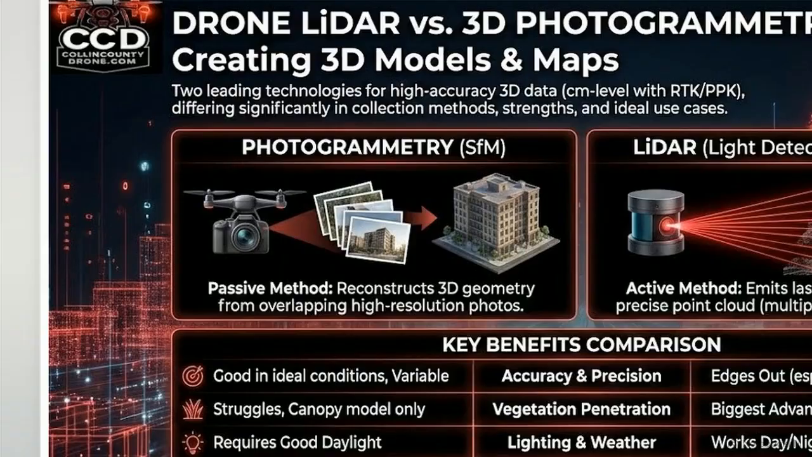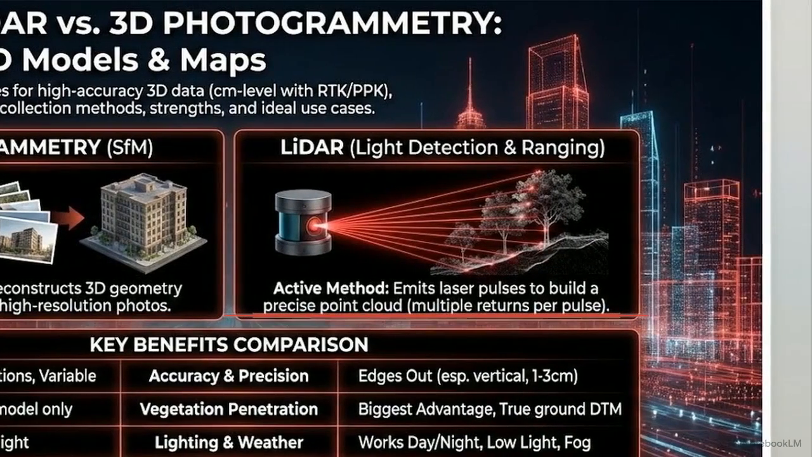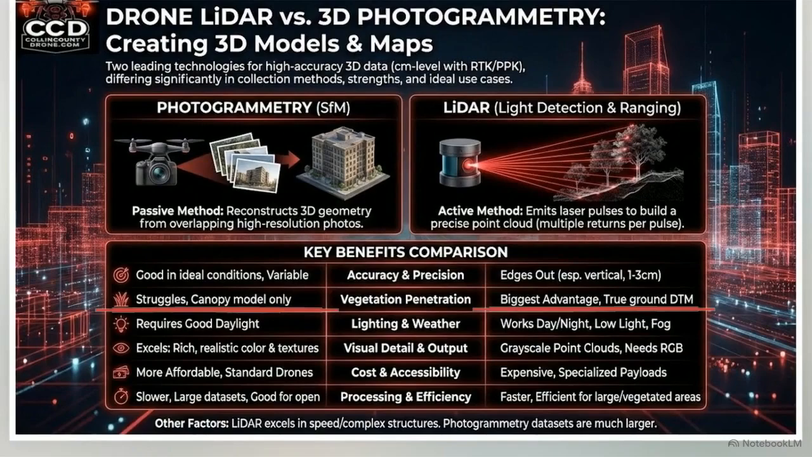This graphic compares two dominant technologies. On the left, photogrammetry passively reconstructs visible geometry. On the right, LiDAR uses active laser pulses. The key difference is below. While photogrammetry struggles with canopies, LiDAR penetrates dense vegetation to find true ground elevation.